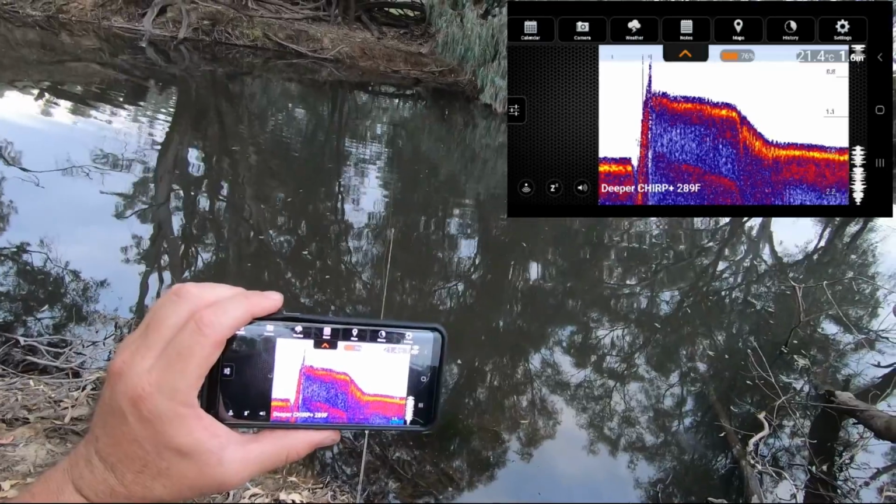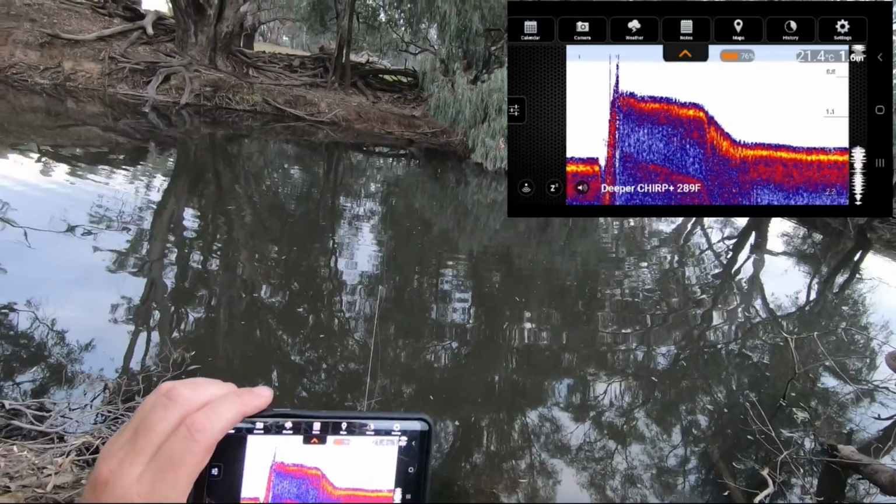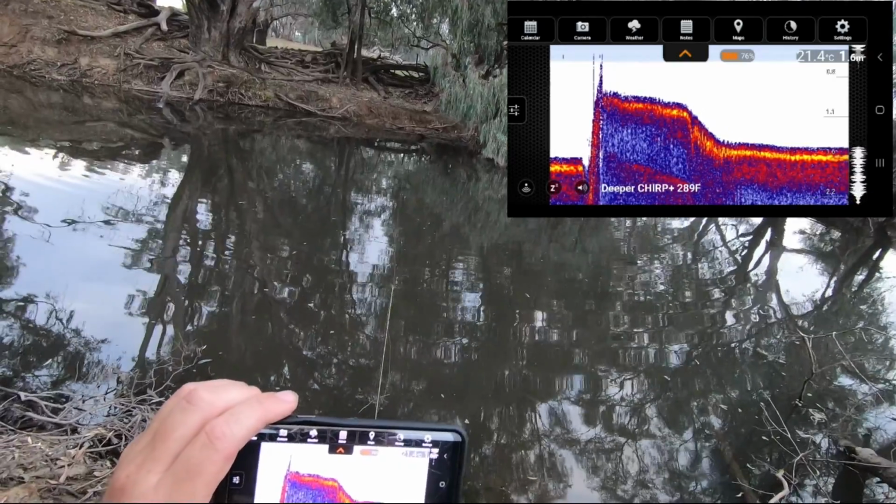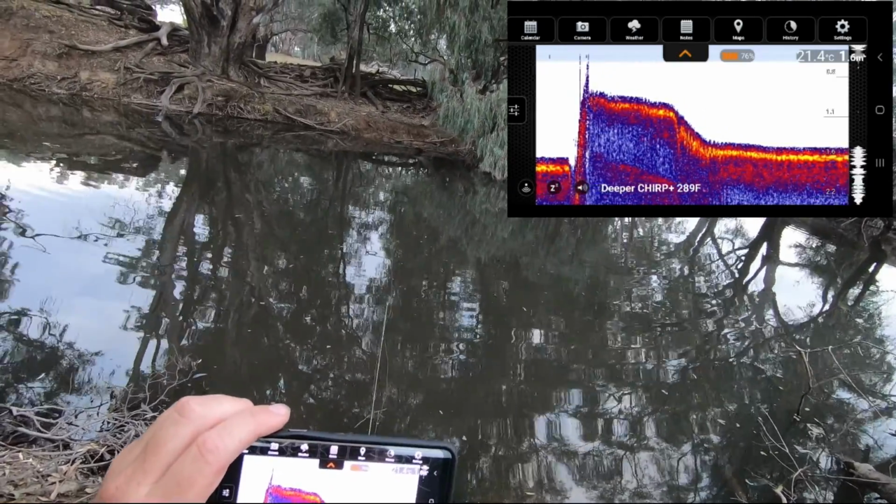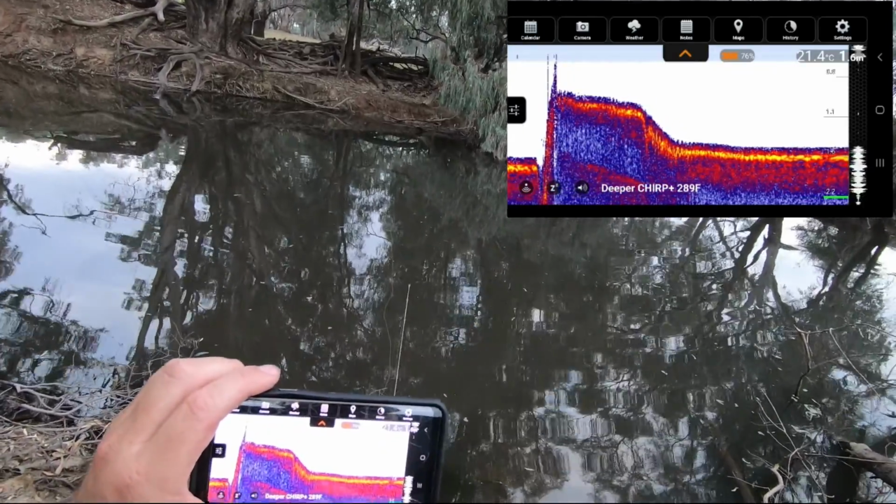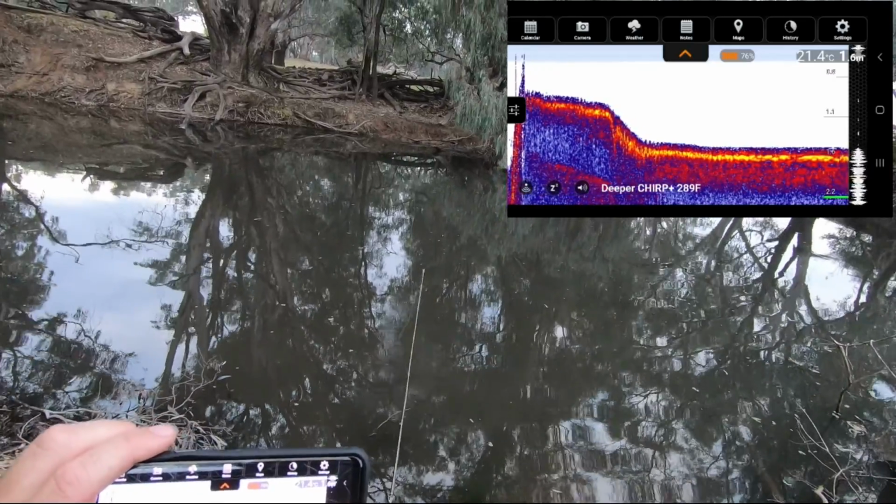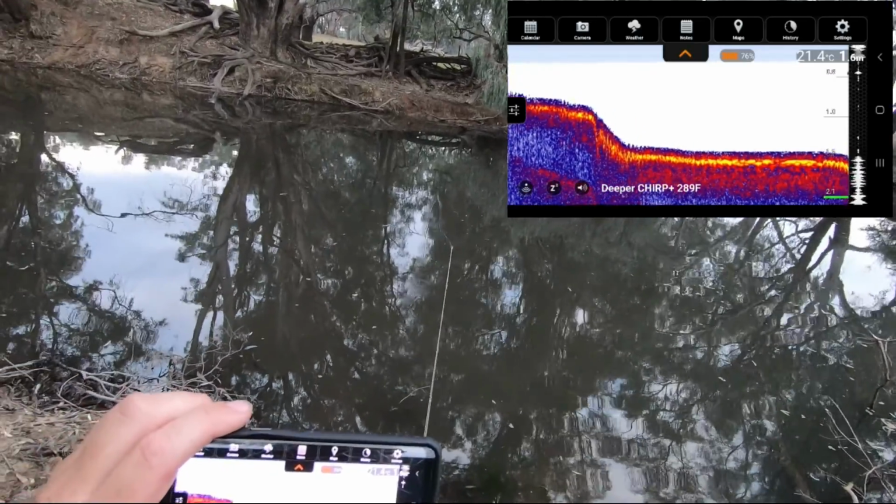Just like the Deeper Pro Plus, this will create a bathymetric map, and I'll make another video about that down the track, or I'll put a link above right now to the bathymetric map feature, which is exactly the same with the two models. The main difference being that the Chirp has a much higher resolution, a much better, much clearer image of what's underneath.